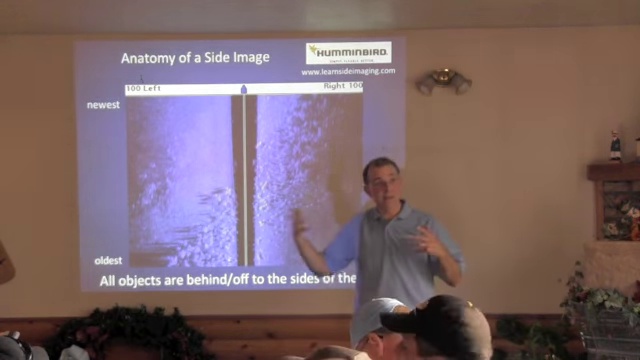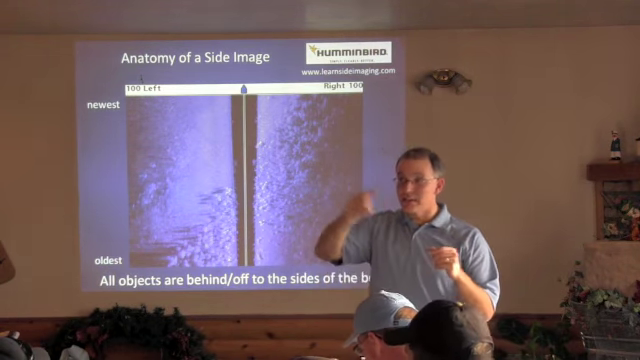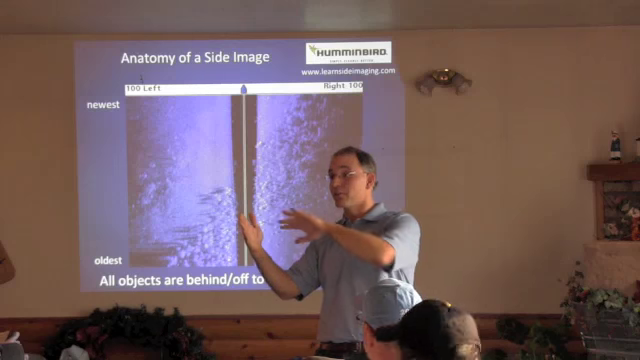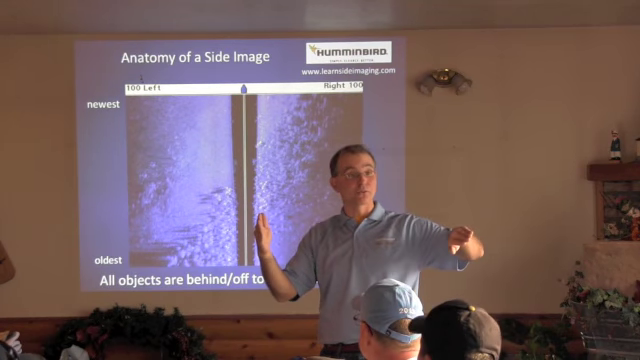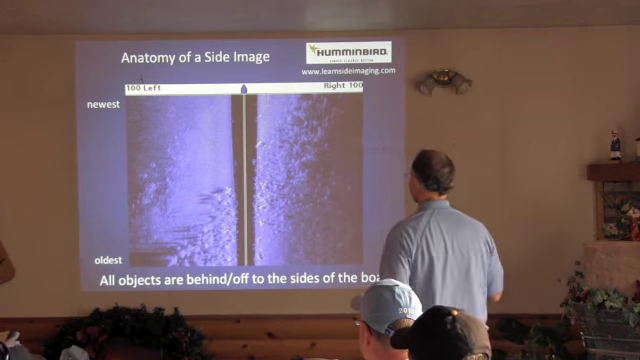So if you think about how that relates to your traditional sonar screen, when you look at that color LCD and you're looking for the fish arches, well there the newest information is all the way over on the right, and as things get older it progresses over to the left. Here we're thinking from top to the bottom from a historical perspective.